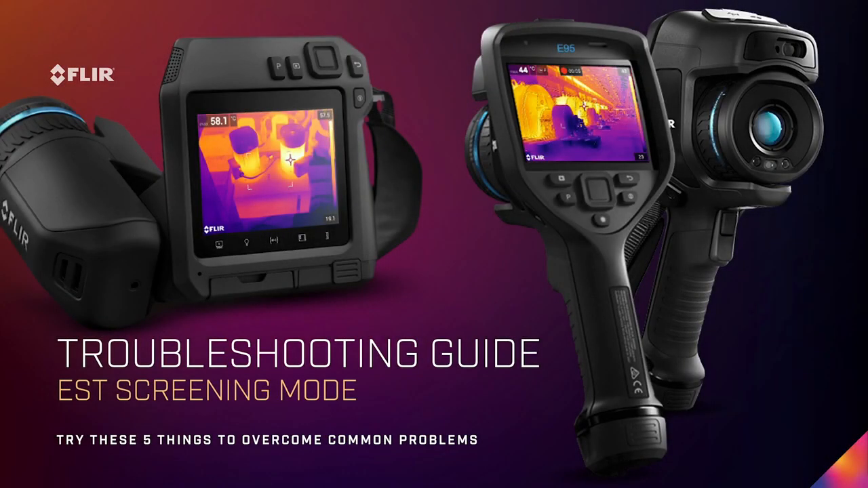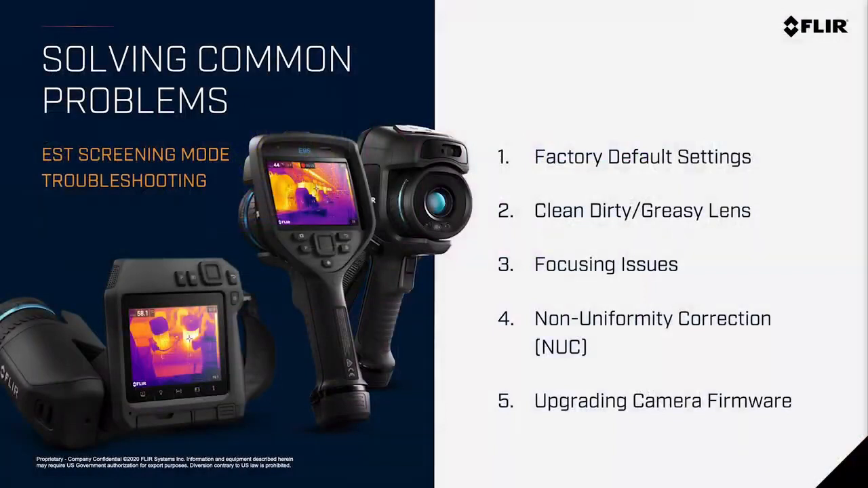Elevated Skin Temperature Screening Mode Troubleshooting Guide. Always try these 5 things first to overcome some of the common problems that you might face. These 5 things solve the majority of customers' common problems in EST screening mode in the Exx-Series and T-Series cameras.